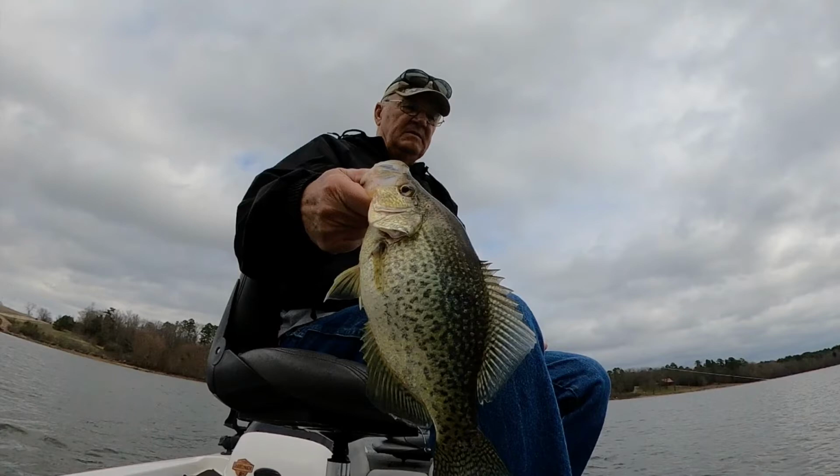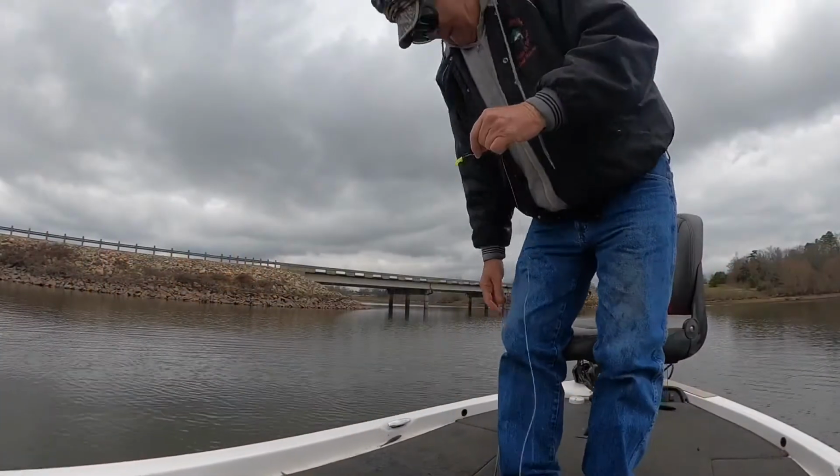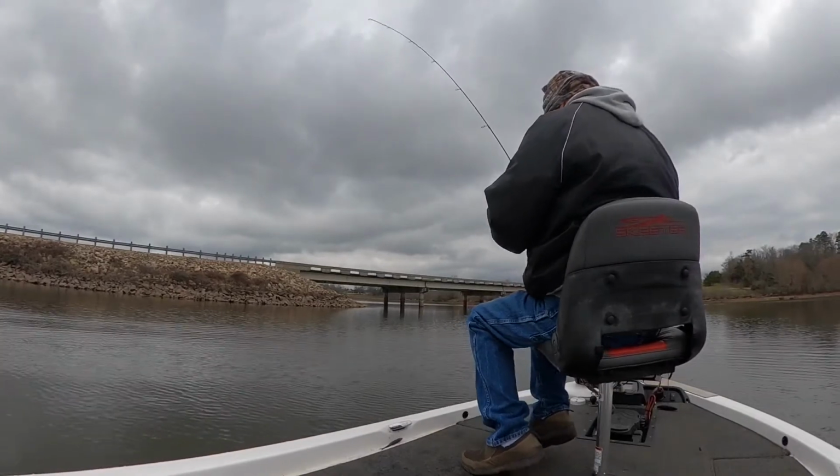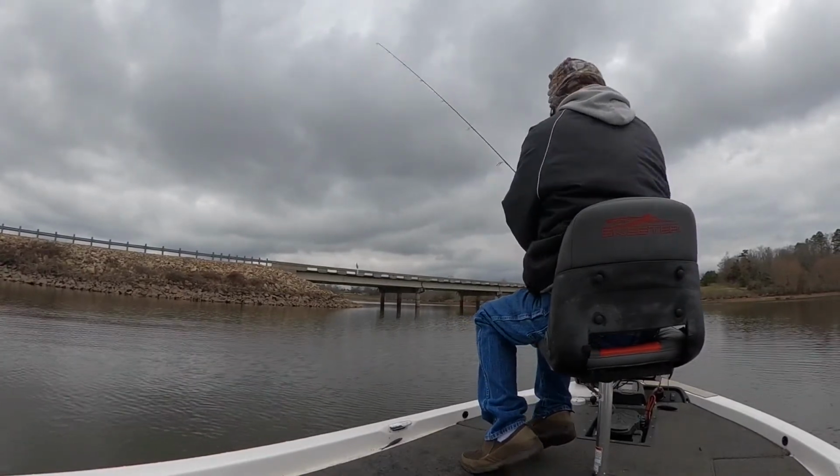This next little shot is an actual screenshot of my depth finder with the Panoptix in play. You'll see right under the 14.2 this school of crappie that I was actually fishing. It's like watching a video of the fish on the bottom. It's an absolutely amazing piece of equipment.